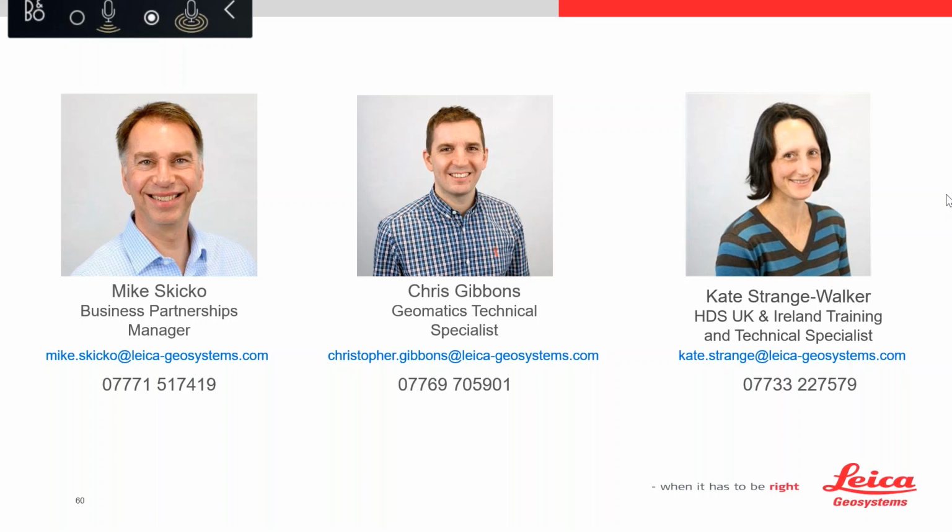Kate, I also have another question here. It says, are the targets the same as we currently use with the C10? Your C10 will probably have blue and white targets, so a retroreflective blue and a white internal panel. Those obviously are good for the C10 and work brilliantly with that. However, a lot of manufacturers can't utilize those targets, and also our newer scanners don't use those either.